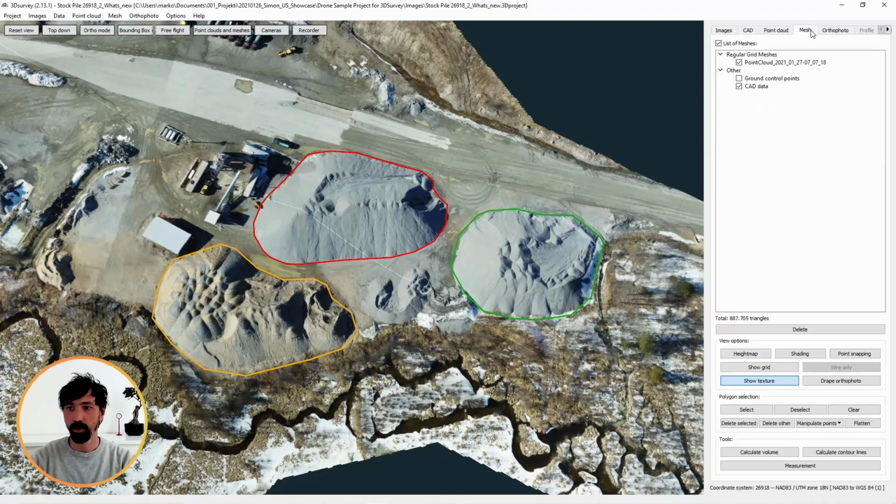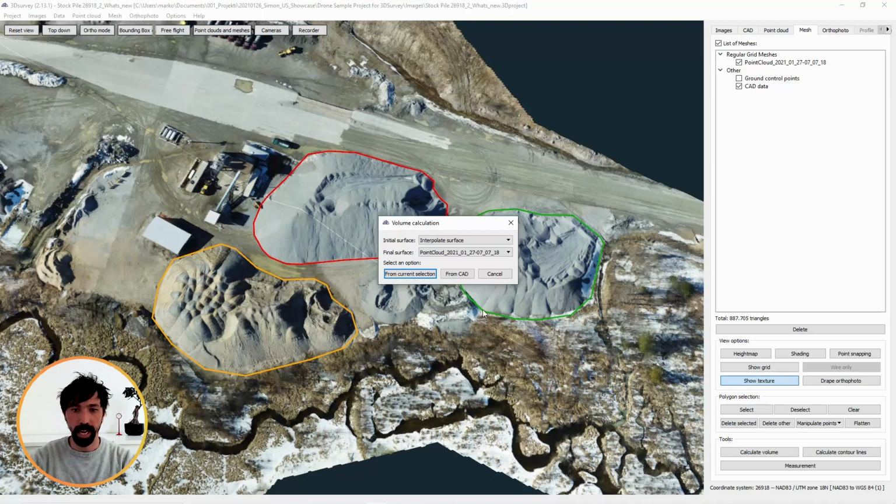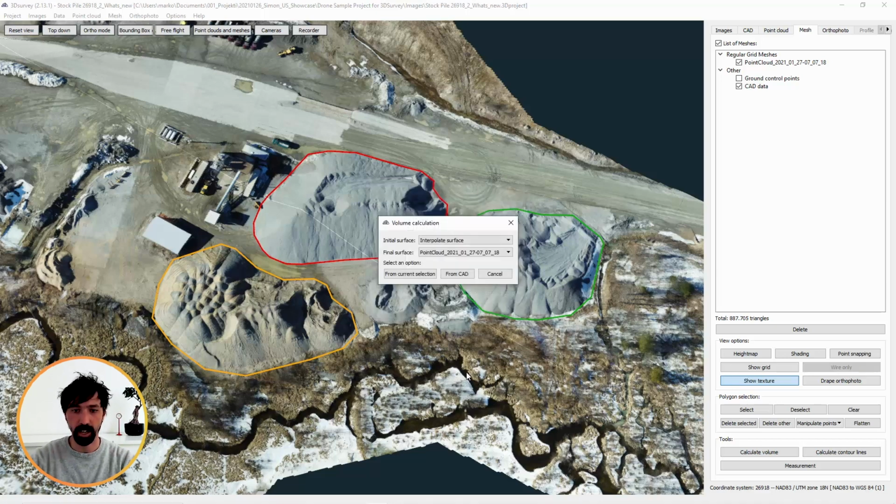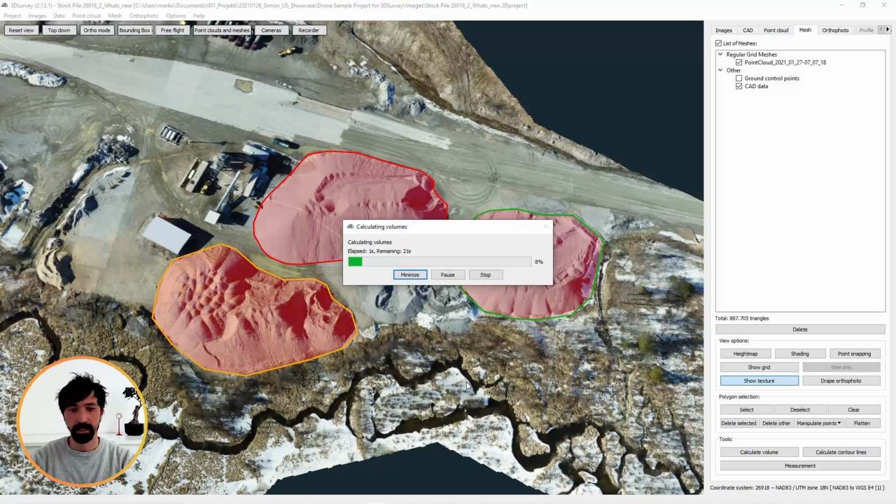And what I can do, I can go to mesh, click on calculate volume and select from CAD, select my input layers for volume calculation and click on calculate. Immediately those point clouds were selected based on the CAD selection. A couple more seconds and we will see the result.